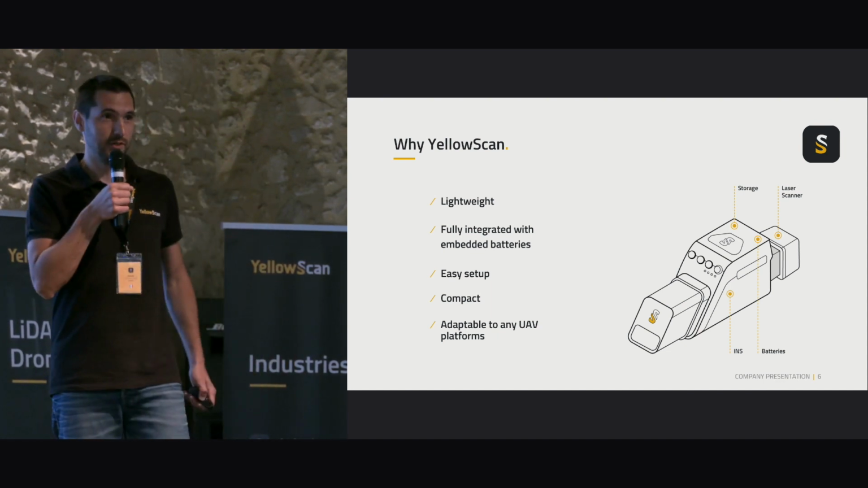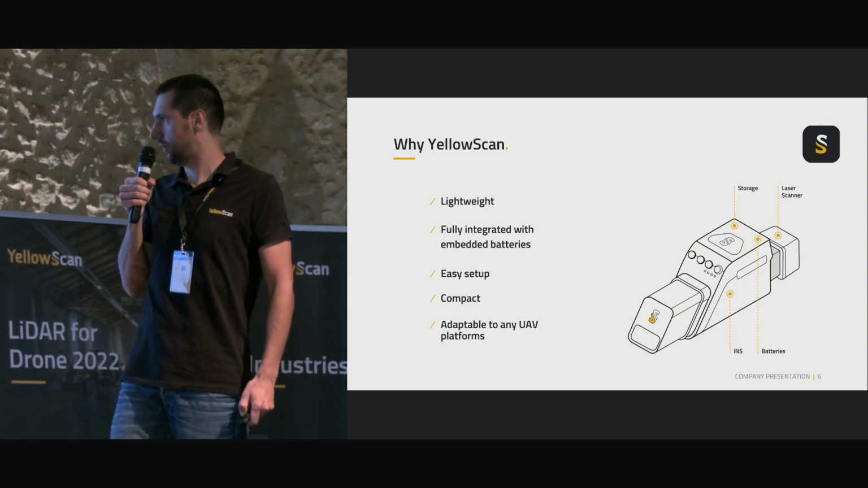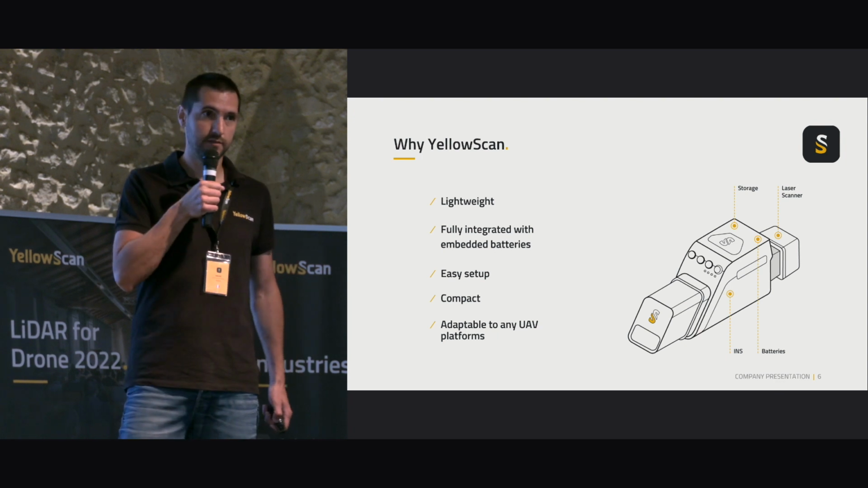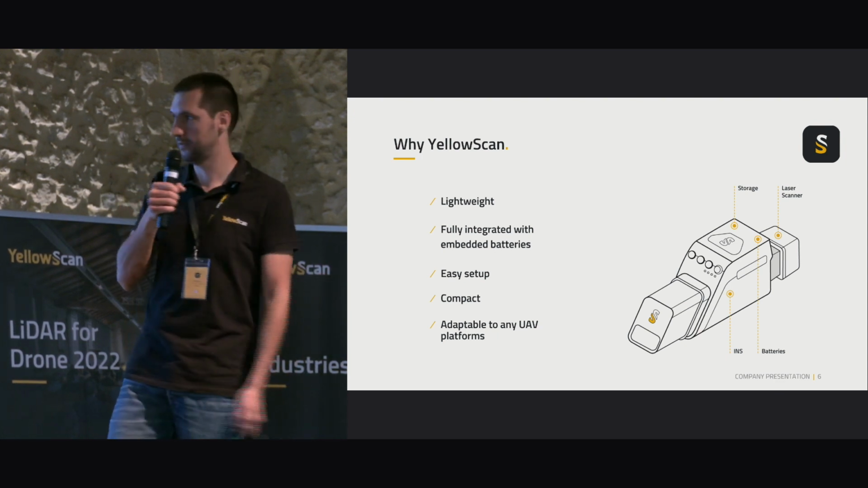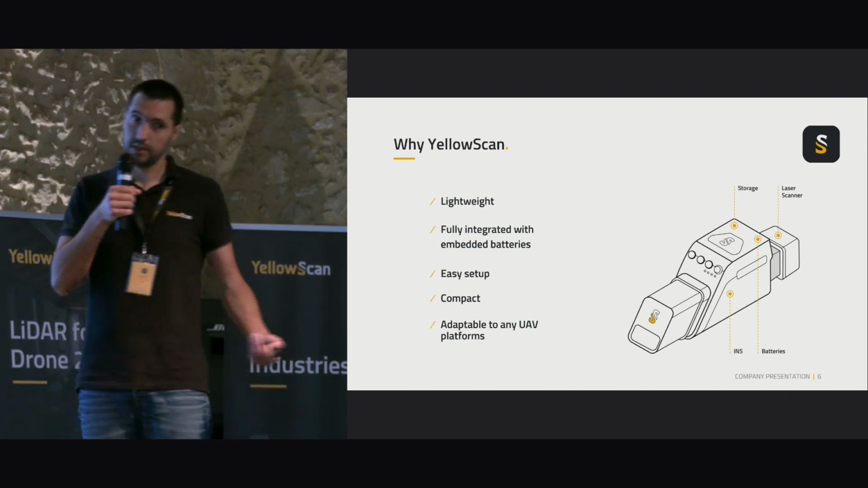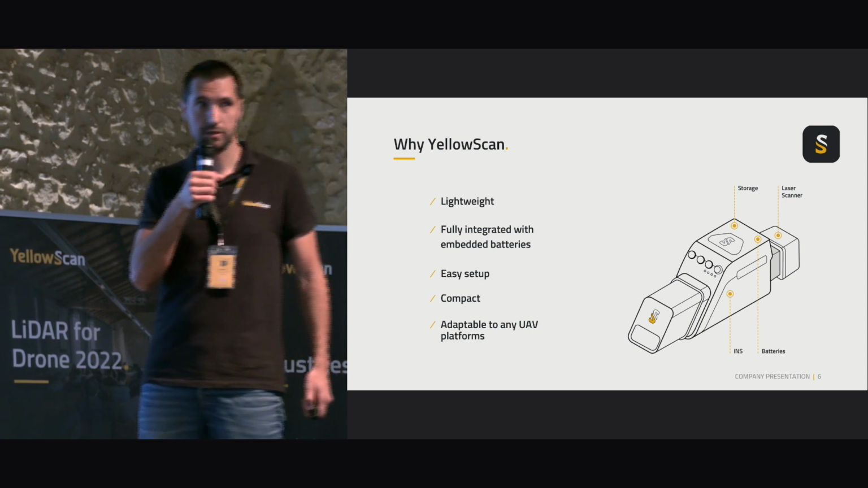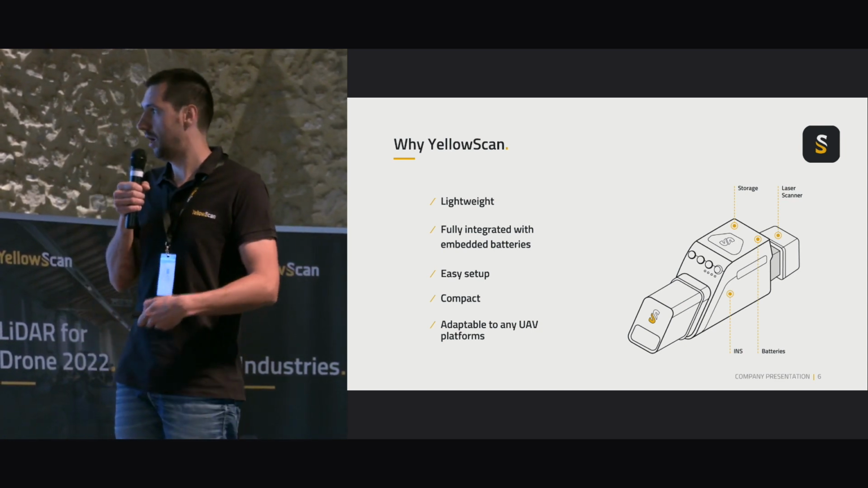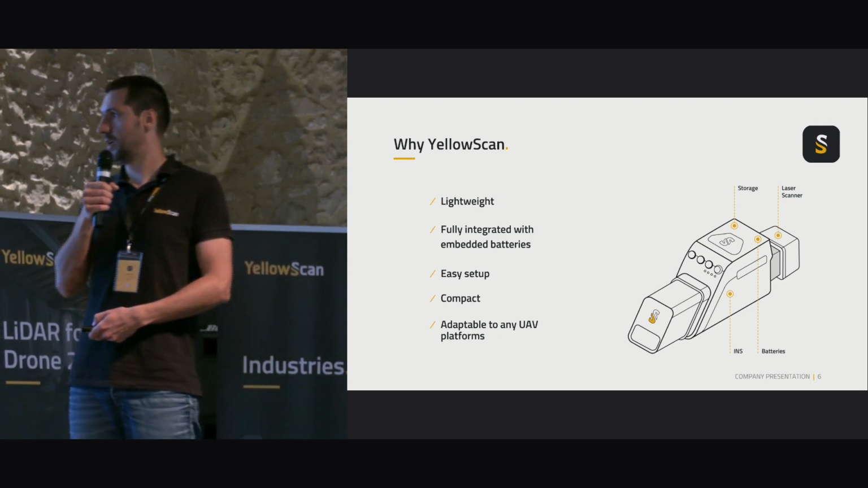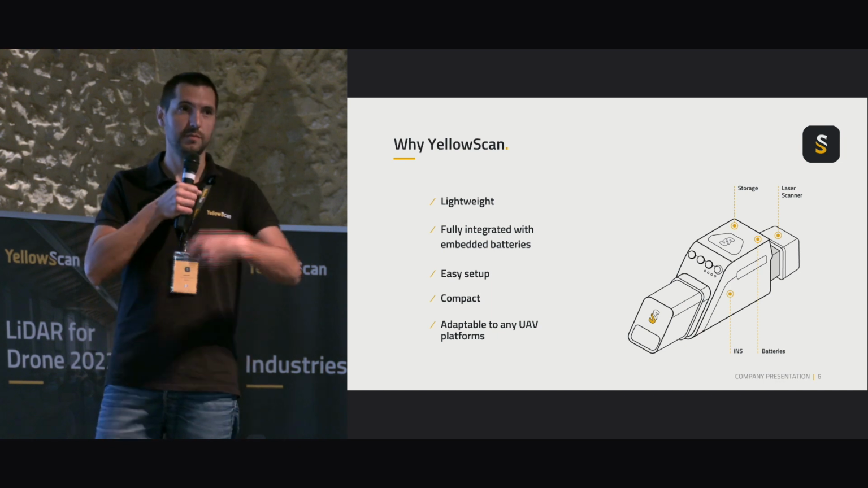It's pretty compact. We work as well on the size of our LiDAR to make it fit, of course, multicopters, but also fixed wing, helicopter drones, aircraft, and so on. It's adaptable to a lot of UAVs. I mentioned multicopters, but you have fixed wing, launch fixed wing VTOL, helicopter drones, helicopters, small aircraft, and more.